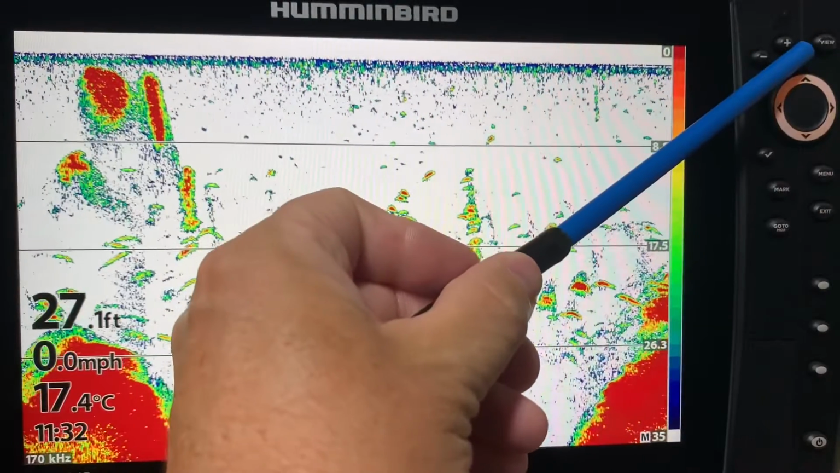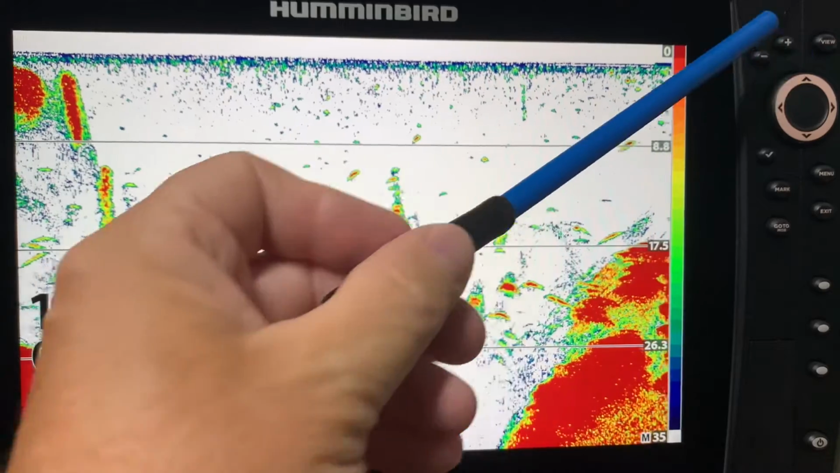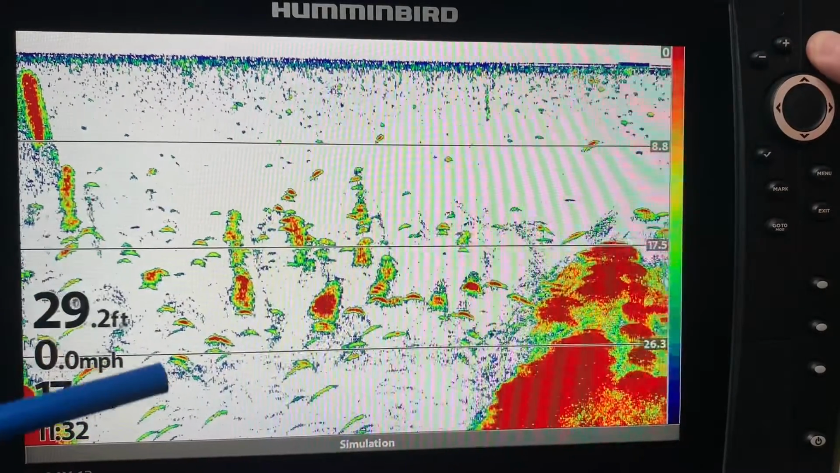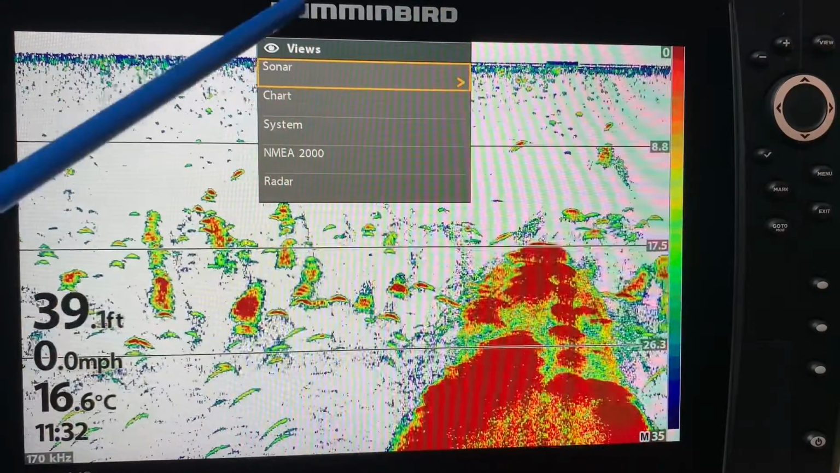By pressing and holding the view button, you open the Views Express menu. So I'm going to do that now. And this is known as your Views Express menu.